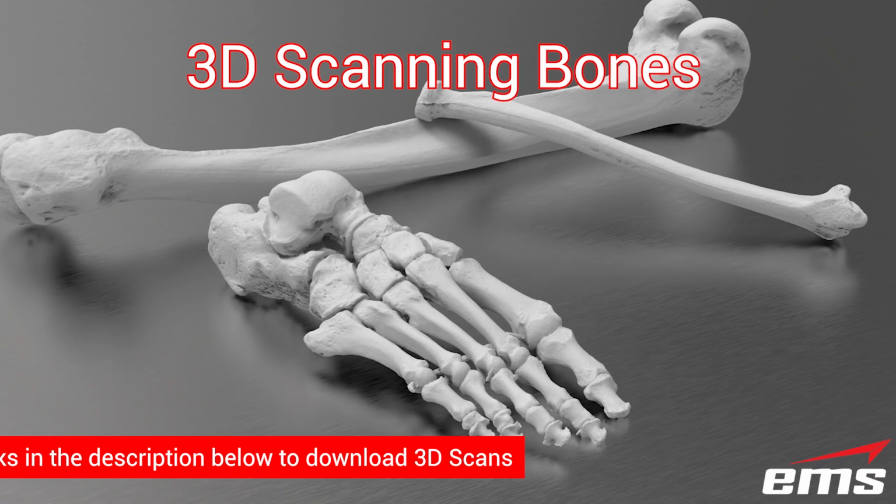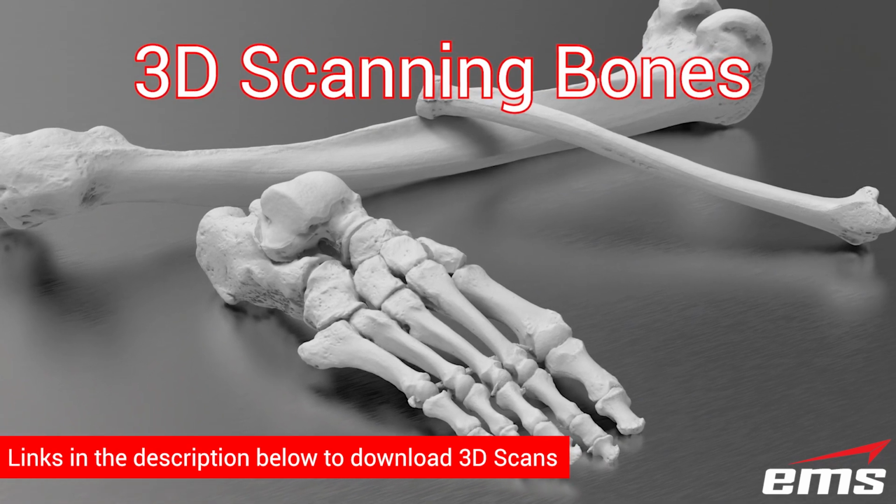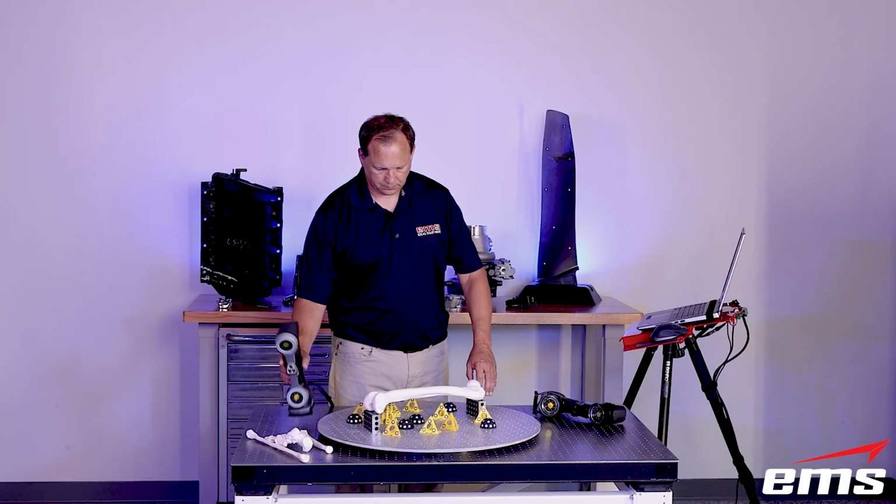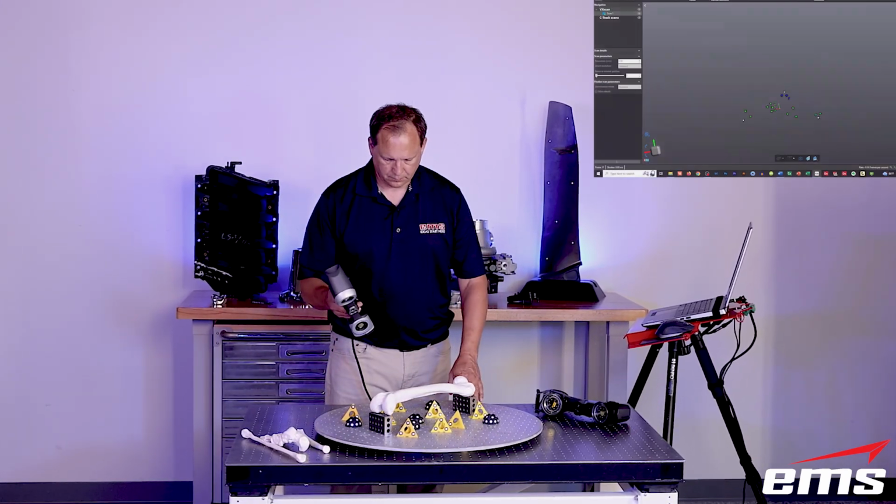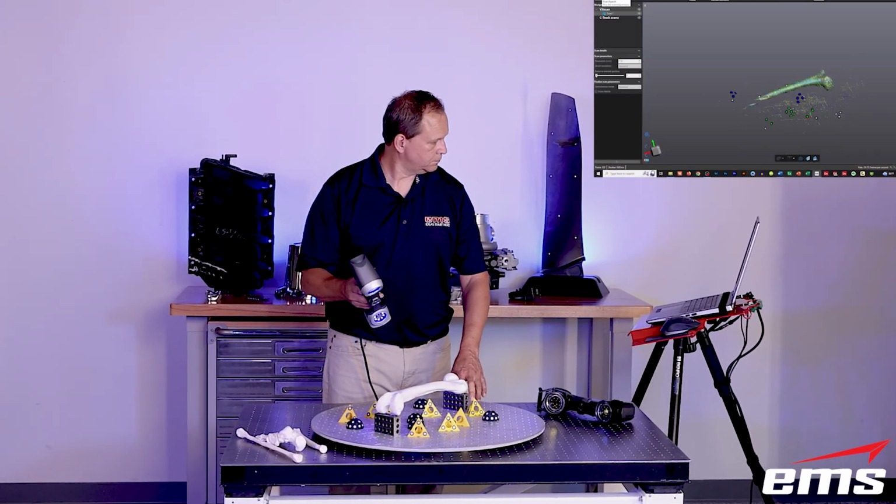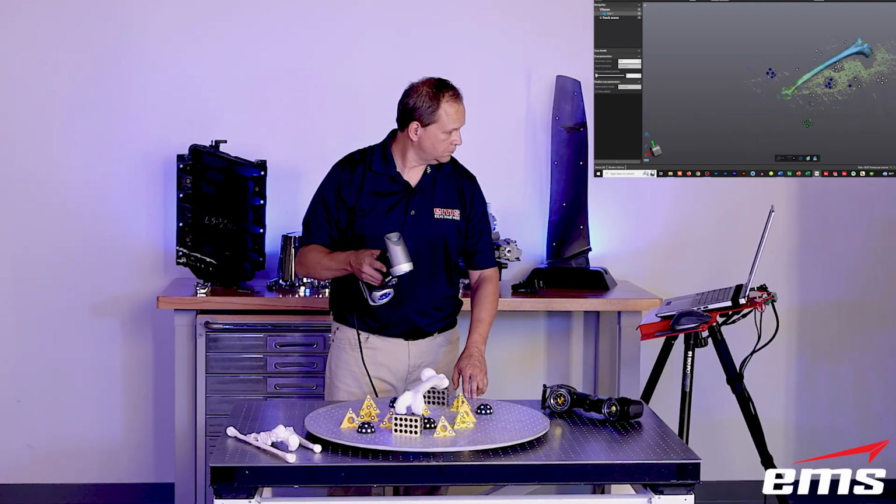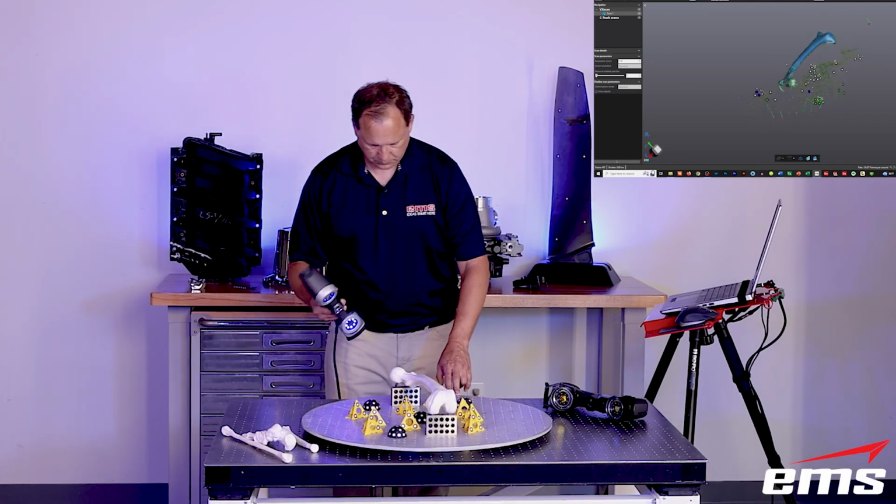In this video, we are going to show how to 3D scan bones. To start with, we are going to use the Creaform HandySCAN 700 Elite. This is a blue laser 3D scanner. It has 14 laser lines and a single line mode.